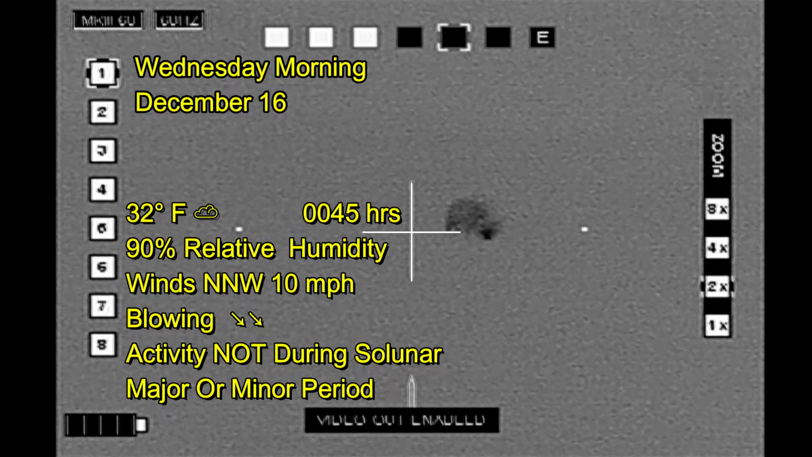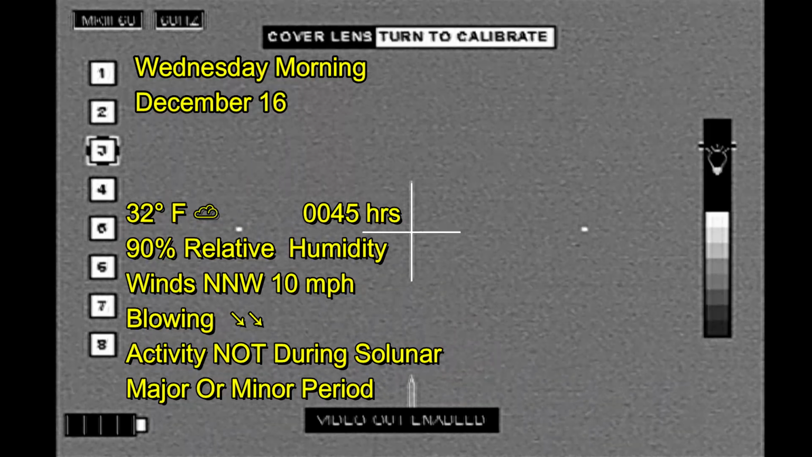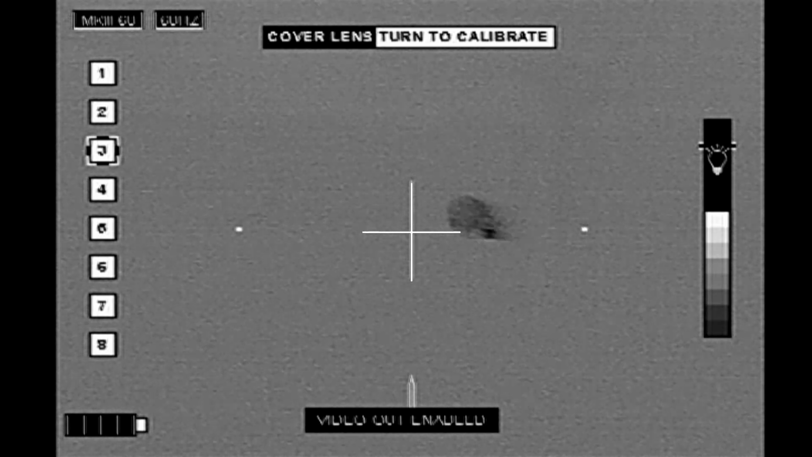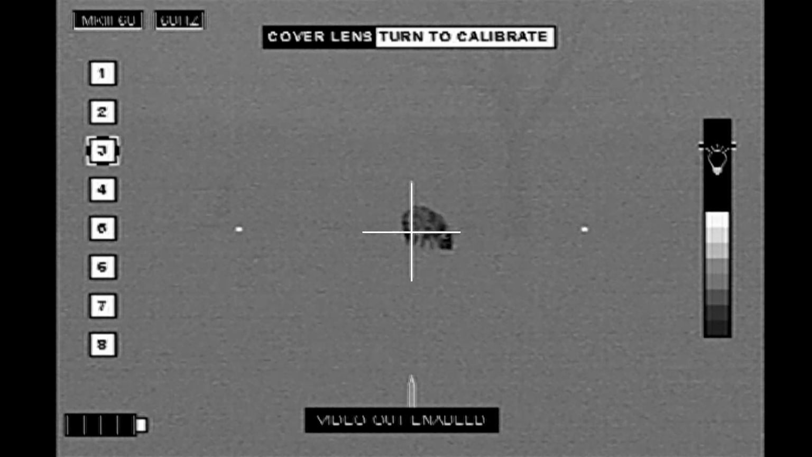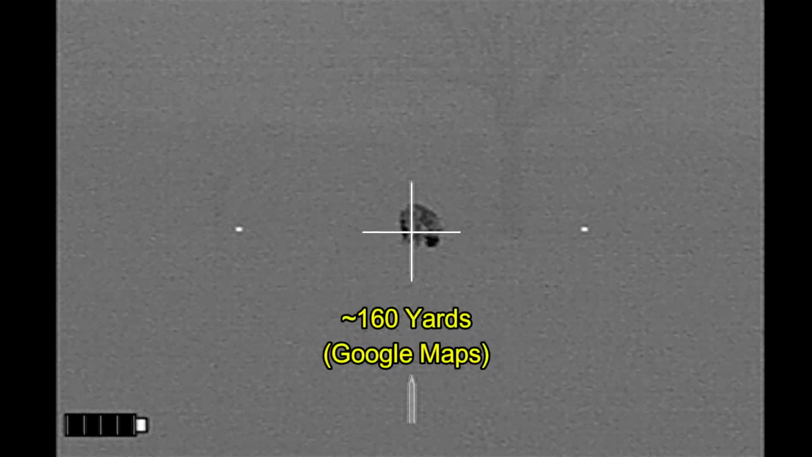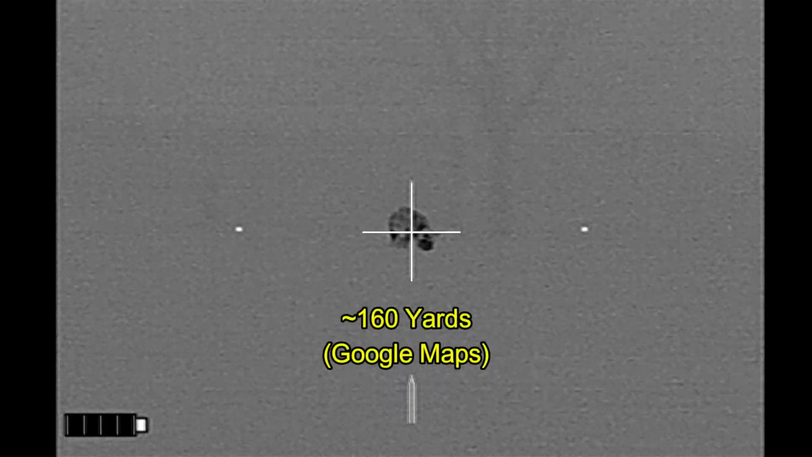Here I'm checking one last property before heading home, and it has a lone hog. There it is, out in the field. It's on the far side of the field from me, but it's stationary, so I'm going to go ahead and take the shot from right here at about 160 yards.